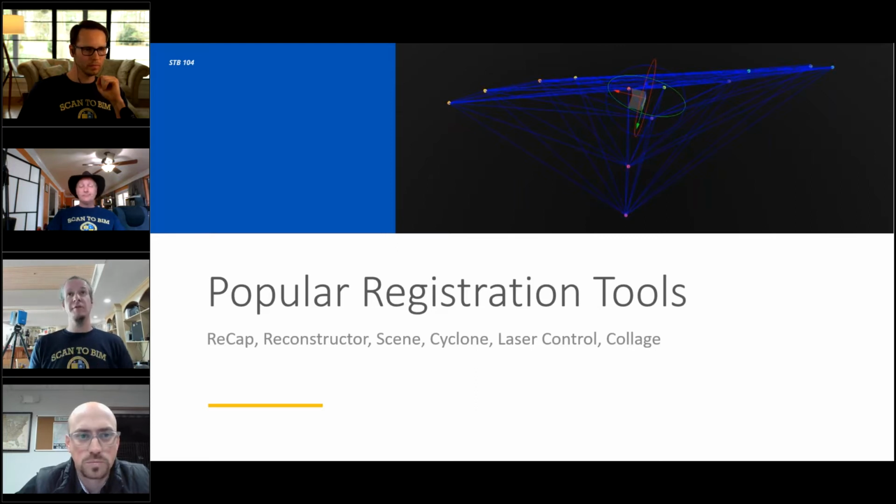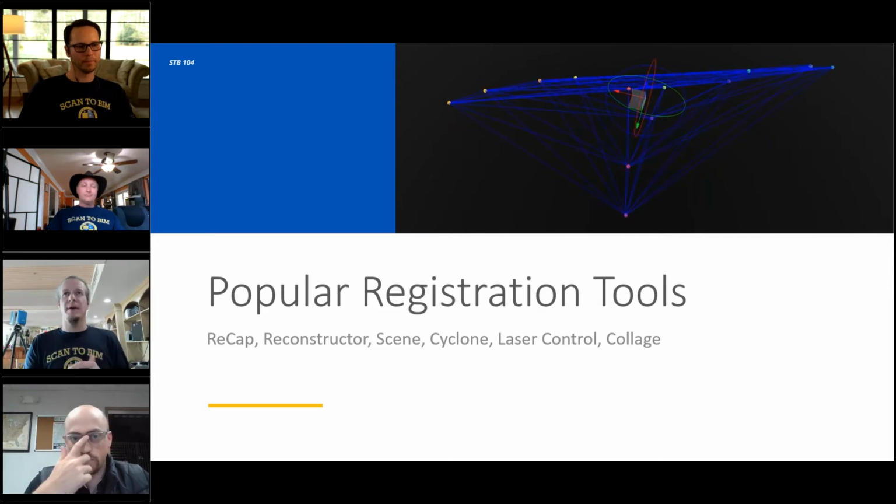Generally people use the registration tool that comes with their laser scanner. There are some third-party ones, like Reconstructor, made by Jixel. LFM had something for a while; I'm not sure what ended up with that. Collage is TopCon, so if you have TopCon laser scanners, you'll have Collage. So usually, most people use what comes with the hardware that they buy.